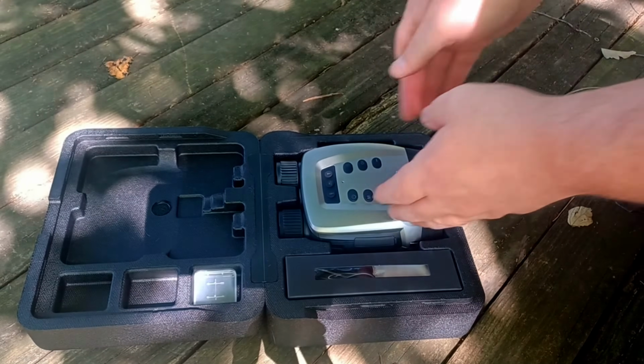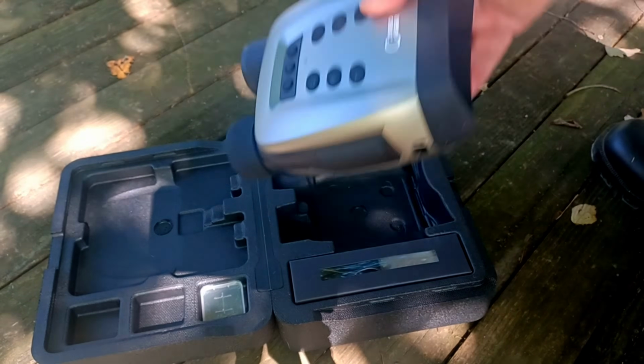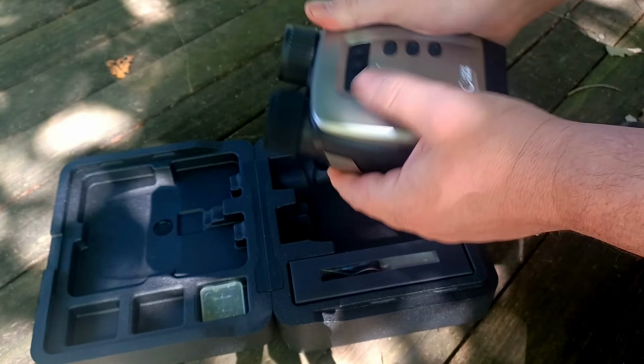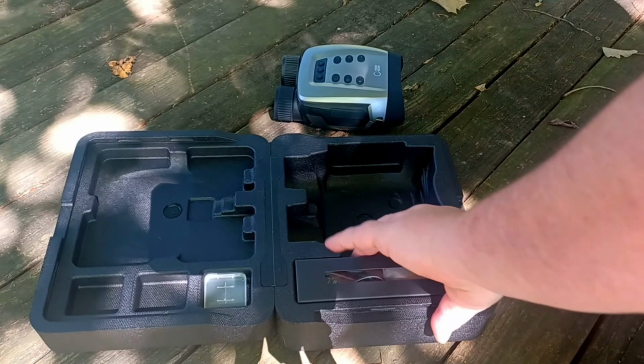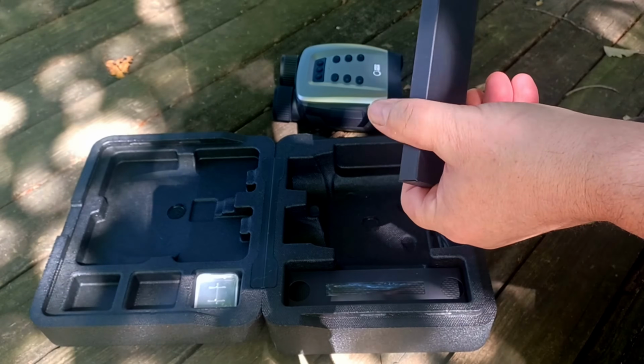Here's the accessories it comes with. We got first, of course, the night vision binoculars, and these are very solid and sturdy. These are not cheap. The case does not flex. It's a very sturdy case, you know, the housing. And then we come with some accessories here.